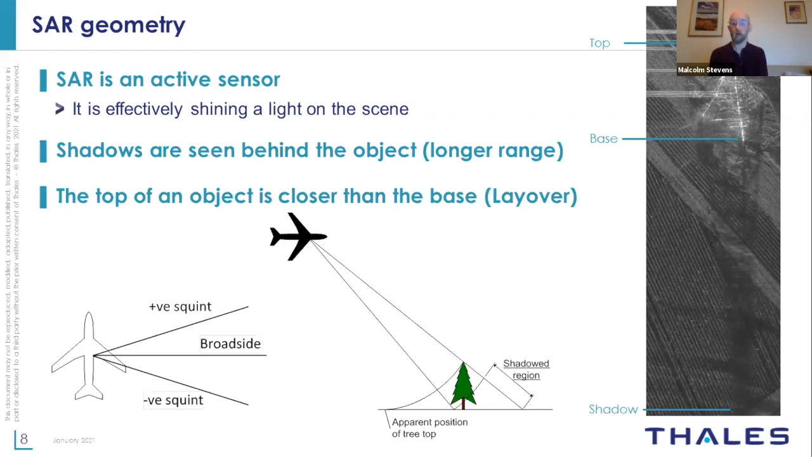Measuring the other angle, though, you can measure downrange distance fairly easily with a radar, but actually measuring the cross-range position and forming that image takes a little bit more processing, and that's where the synthetic aperture comes in.